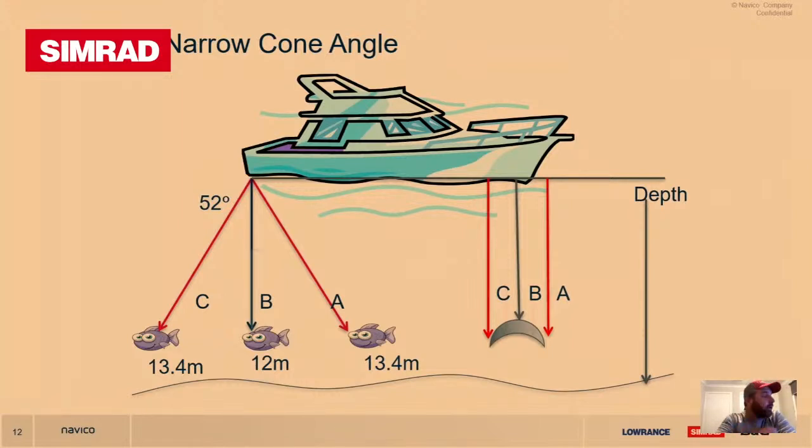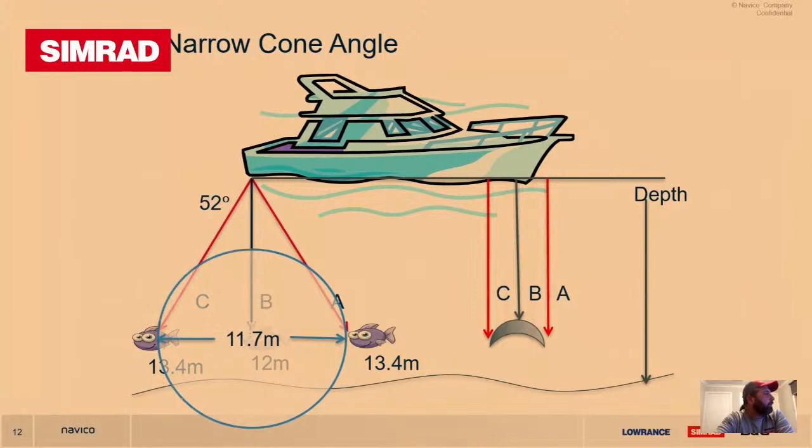Now onto the next screen here. We have an example of a narrow cone angle. Now this goes back to the question that the gentleman just asked before. What type of transducer is better? We always have to take into consideration the cone angle or the beam width, whenever considering what type of area you're targeting. In this image that you're seeing, sorry, go to the next,